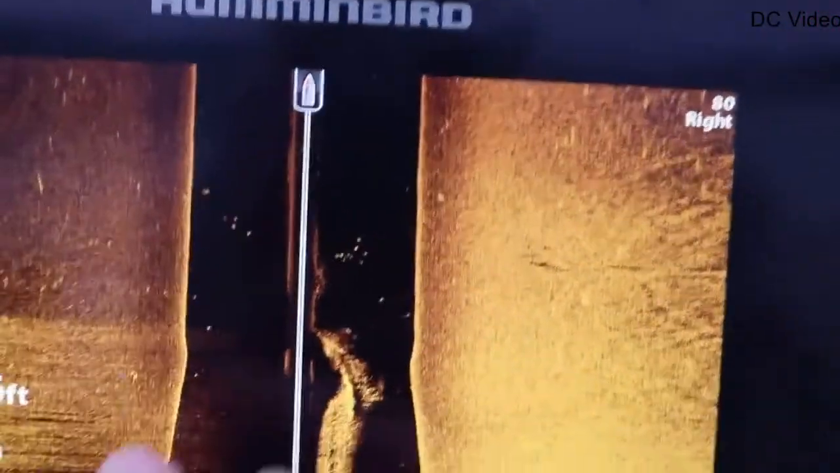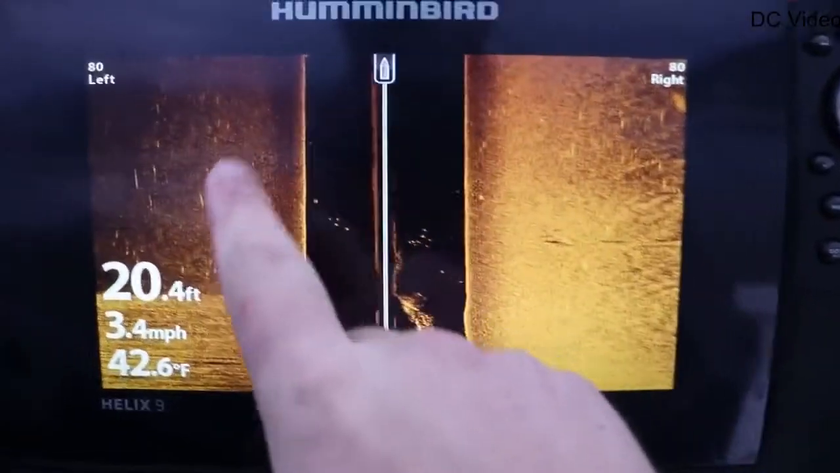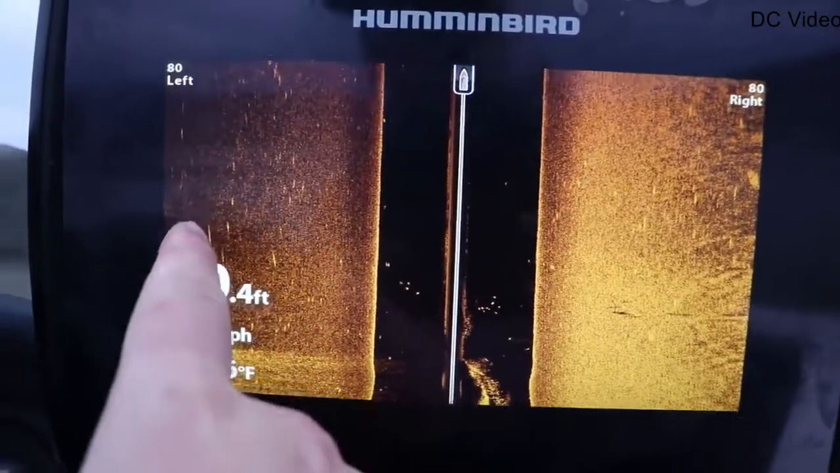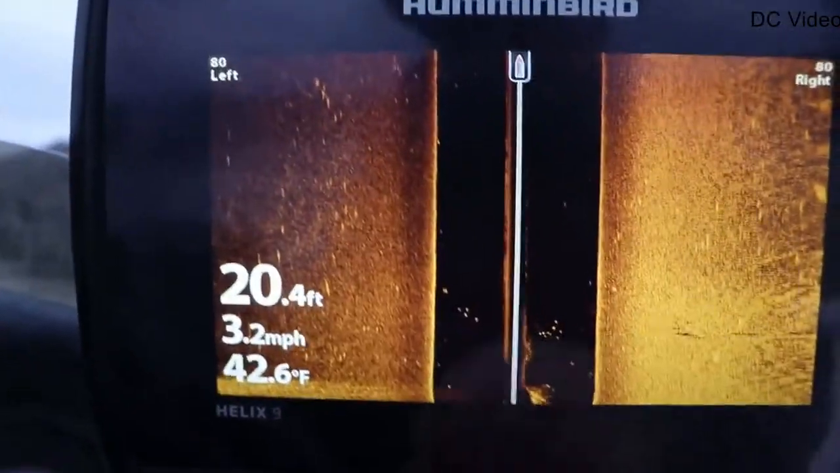All right, so side imaging, all I'm looking at, so this is that hard bottom. Your brighter colors are your hard bottom. This is your soft bottom. See that darker color? Fish really pop out. Those are the little white lines. Those are all fish. All these are fish.